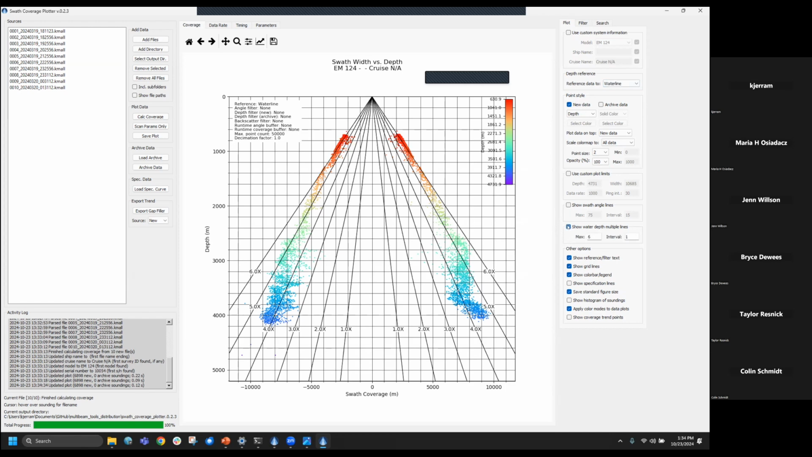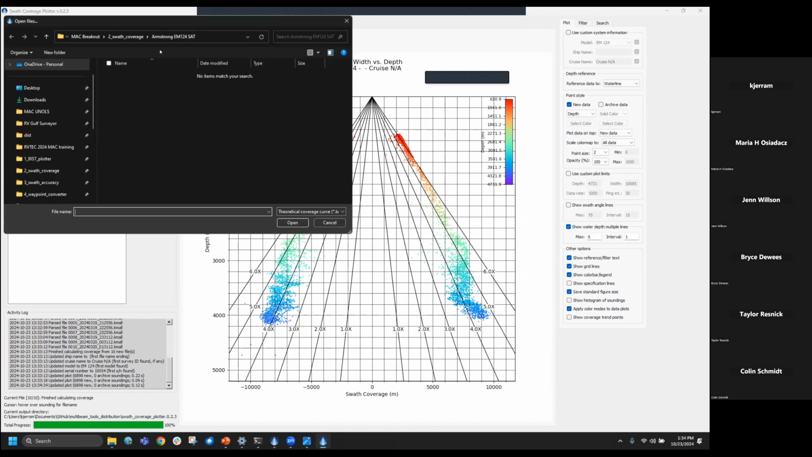I like to show, for planning purposes, the number of water depths. So down to 4,000 meters, you're collecting 4 times water depths. And that's just a nice thing to think about as you're planning survey lines. You can add specification curves. Let's see if we have one for that.